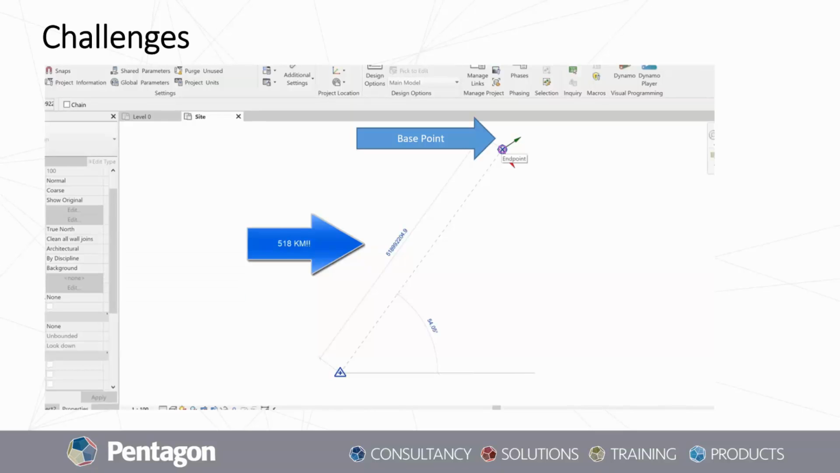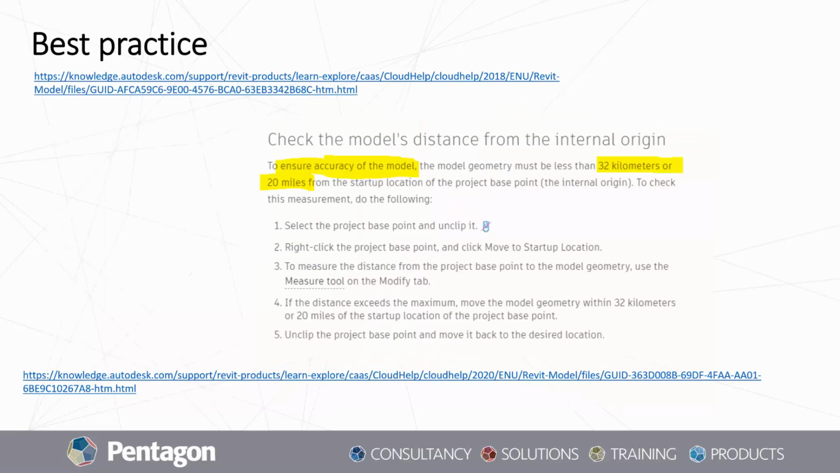So we can see up here, this is the base point, this is the survey point. The survey point has remained at 0, 0, 0, and the base point is the point that's located in space. But there is such a difference between them that when you zoom to your project, you actually can't even see it anymore.